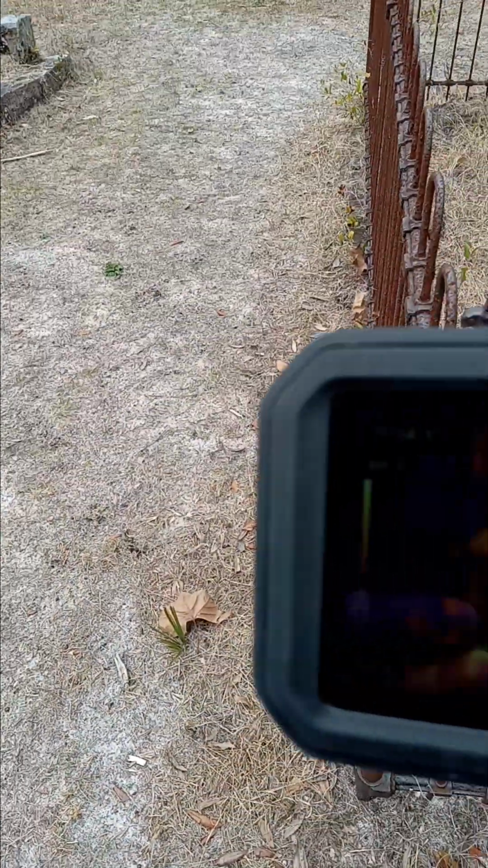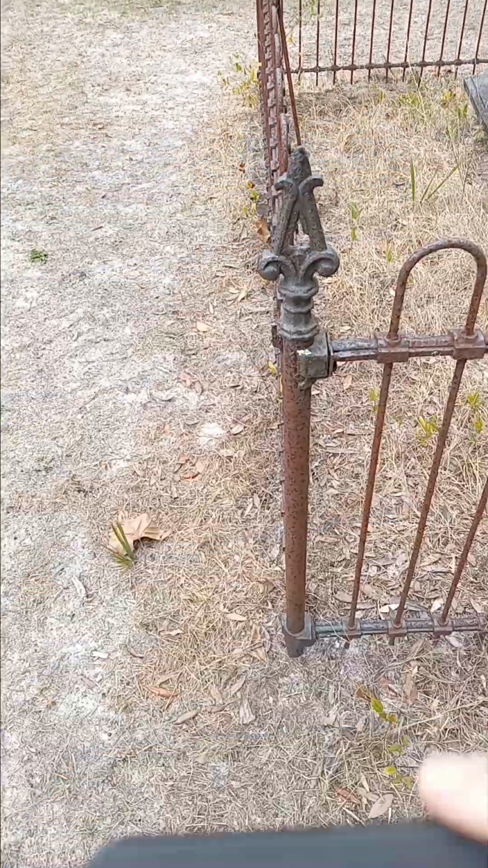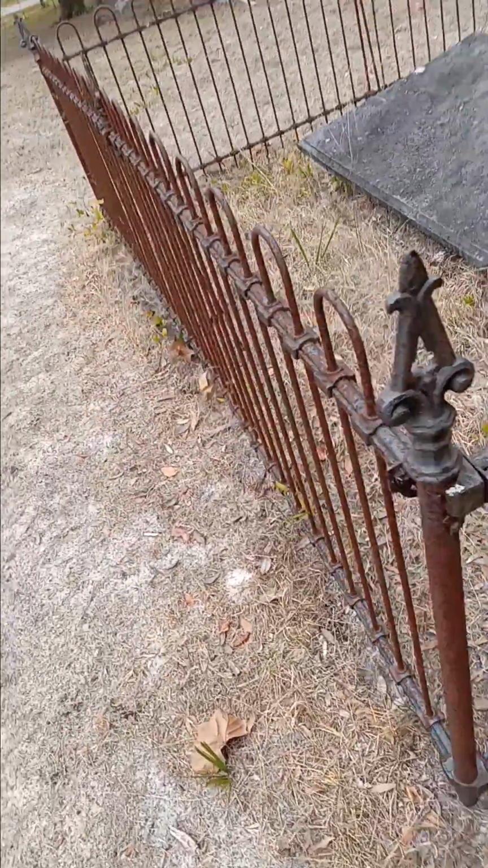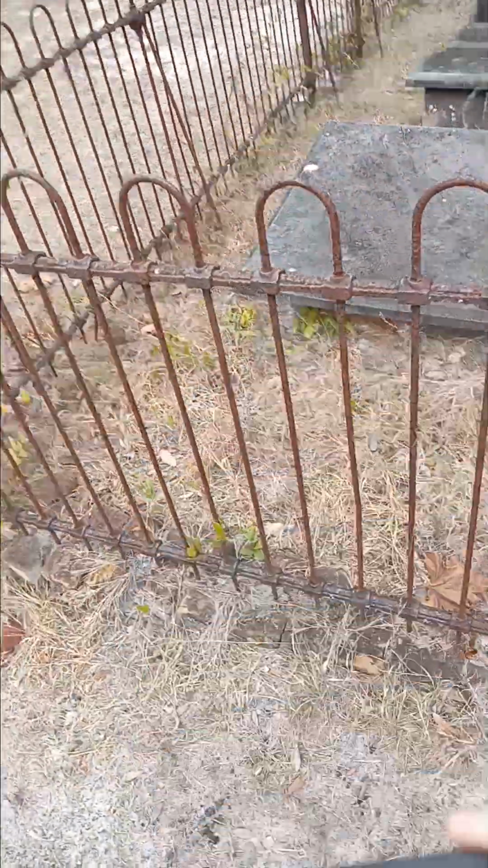So, see if we can get this corner post. I don't know. It's showing up kind of fuzzy. Can't really see an outline of it. All right, I would have to say no. There's no signs that a tunnel or an underground cave might have a surface opening in this family plot. All right, let's go around to the back side of the family plot.